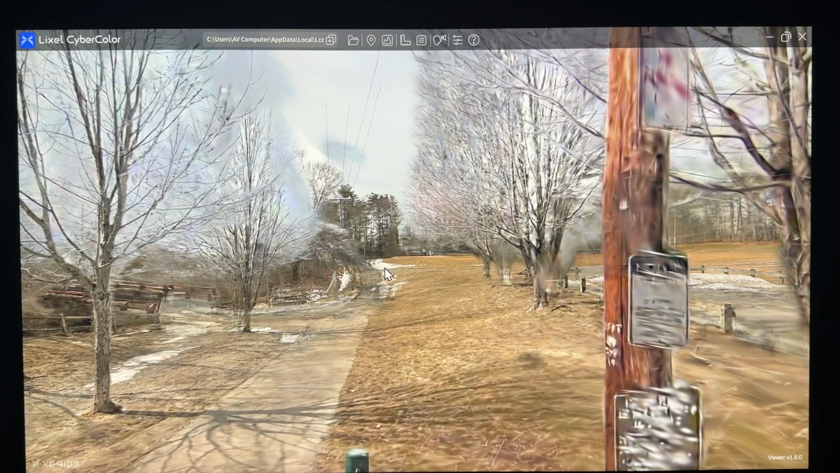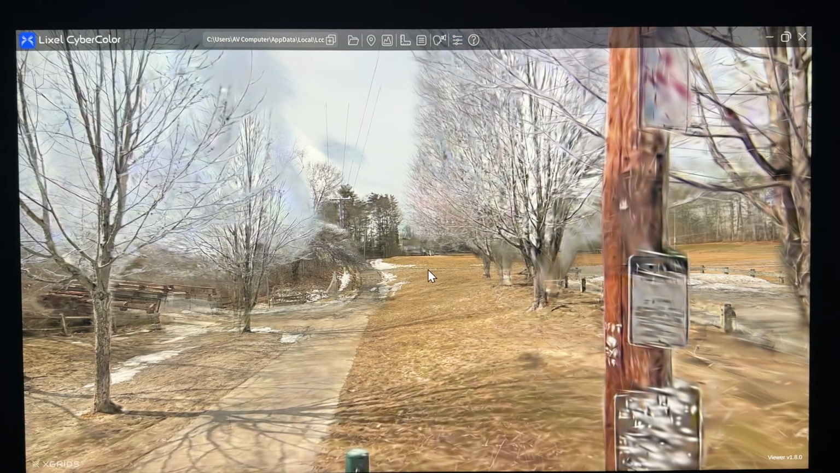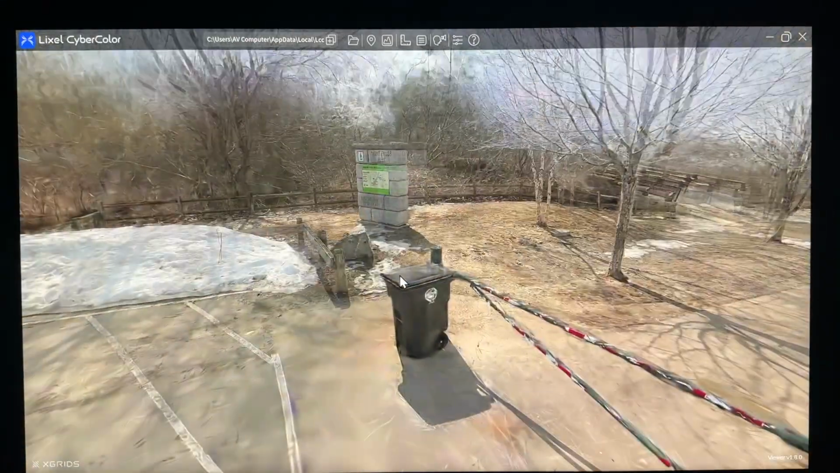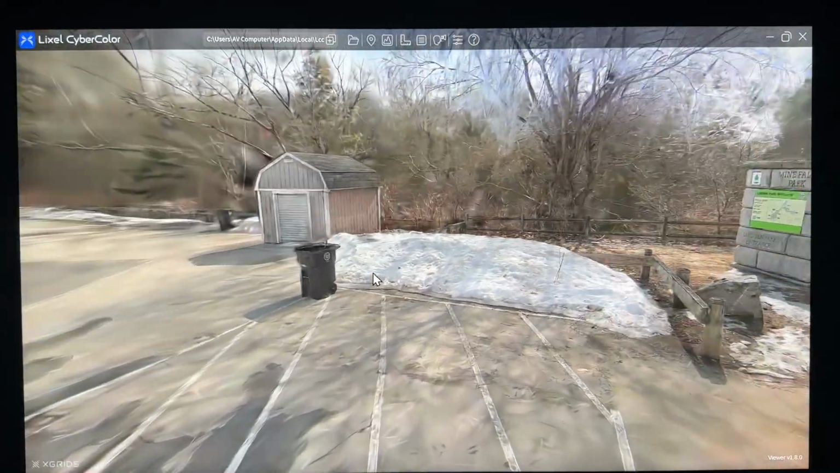Well, since we're on the subject, I'll check out this one. Show it to you real quick. This was a Mine Falls Park in Nashua, New Hampshire. I told you I'm all over the place. All the time. I work everywhere.